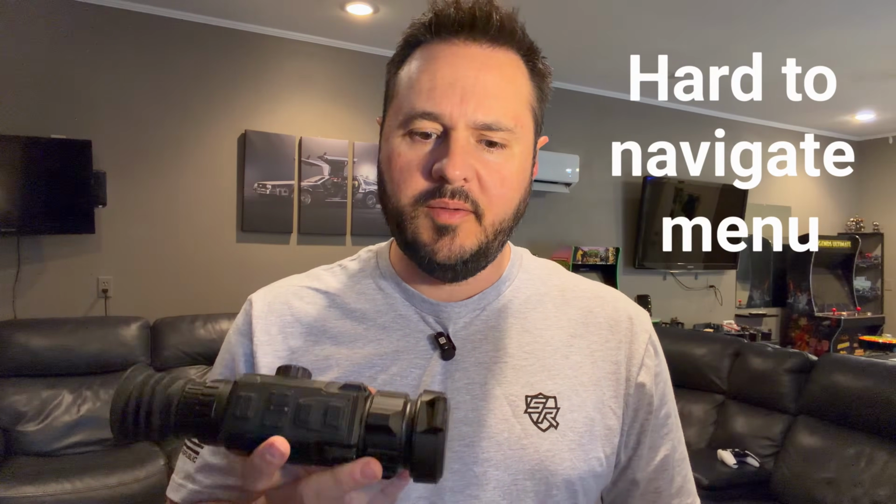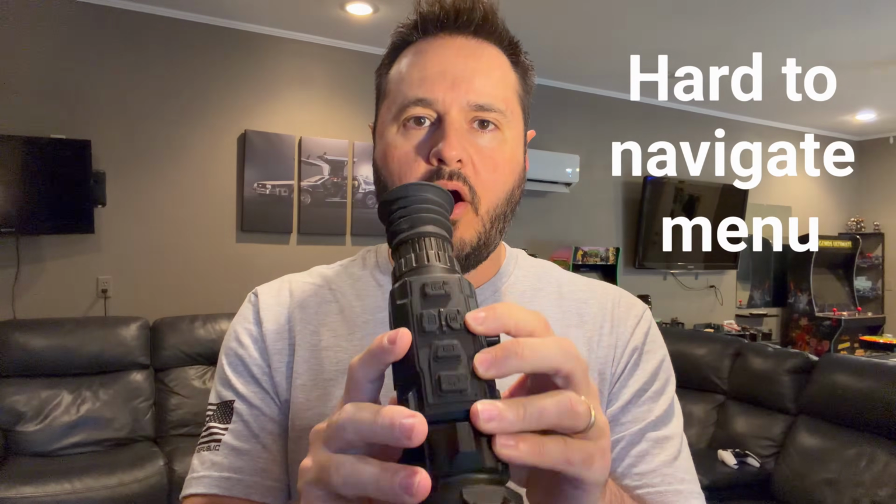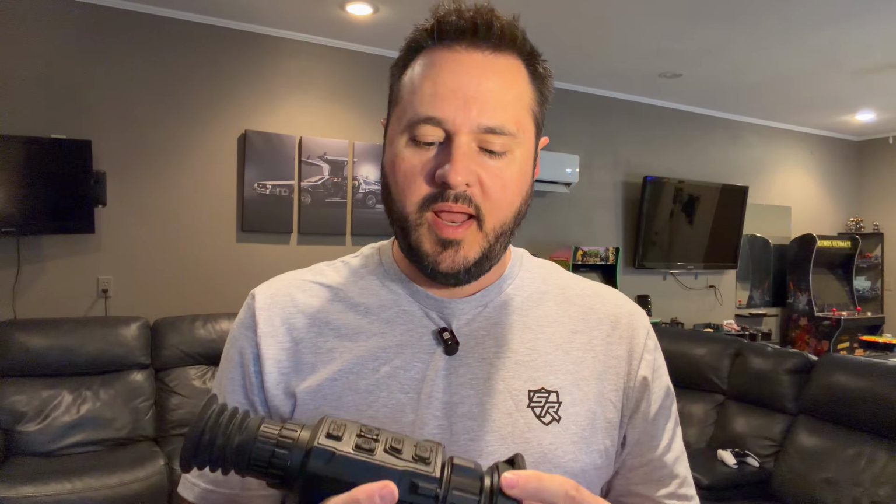The other thing I don't like is I really don't like the menu that much. And maybe it's just these buttons. The buttons make it hard to navigate the menu. The features inside of it are really great, and I love those, but it's hard to get to the features because of these weird, awkward buttons. It just feels strange. And I'm always getting stuck in the menus, especially when I'm trying to get out. Like, how do I get out of the freaking menu?